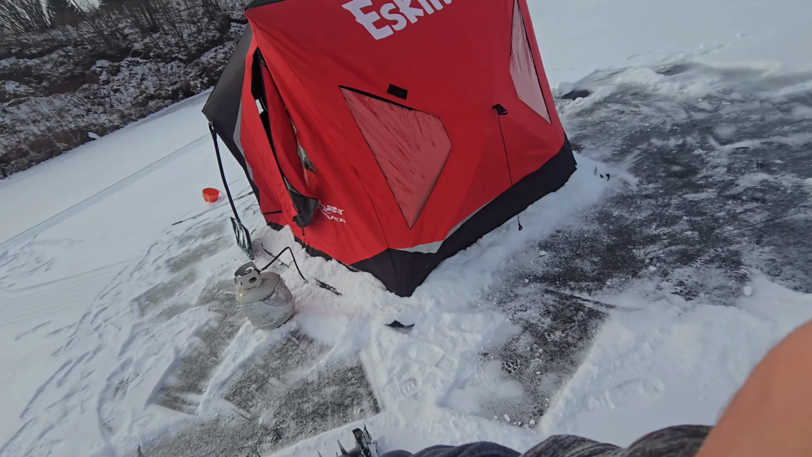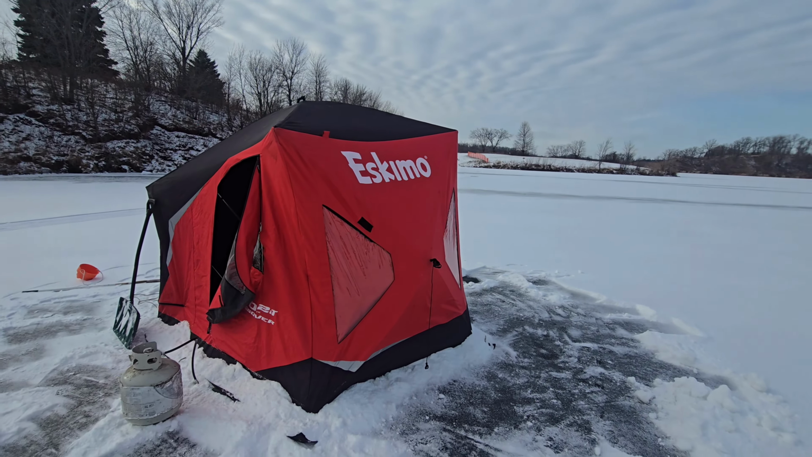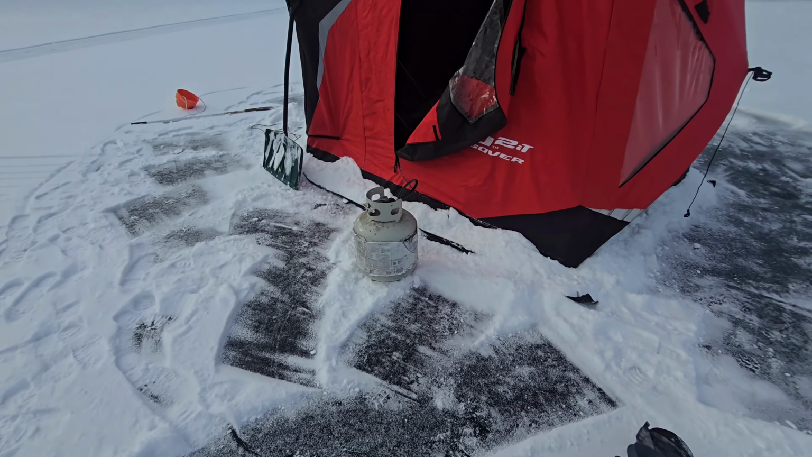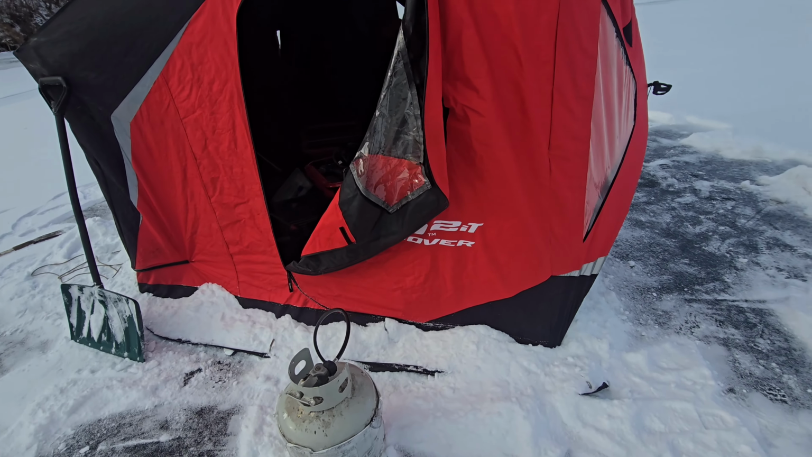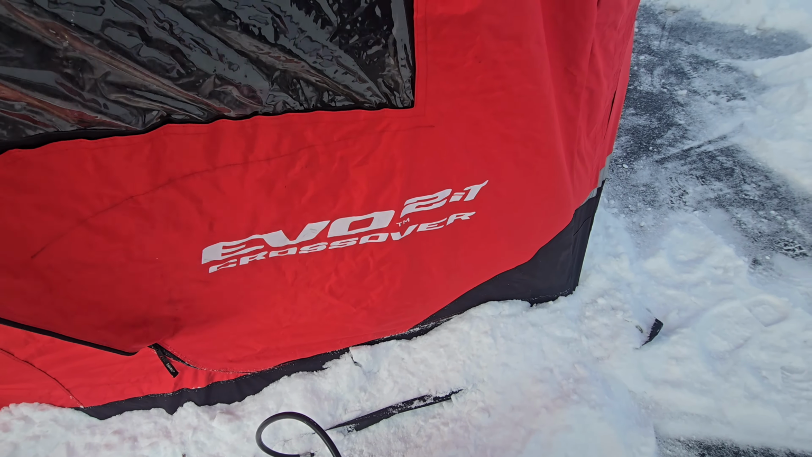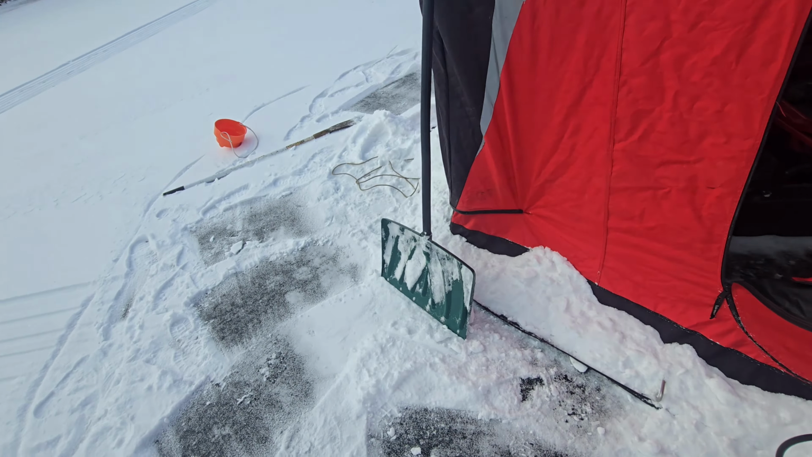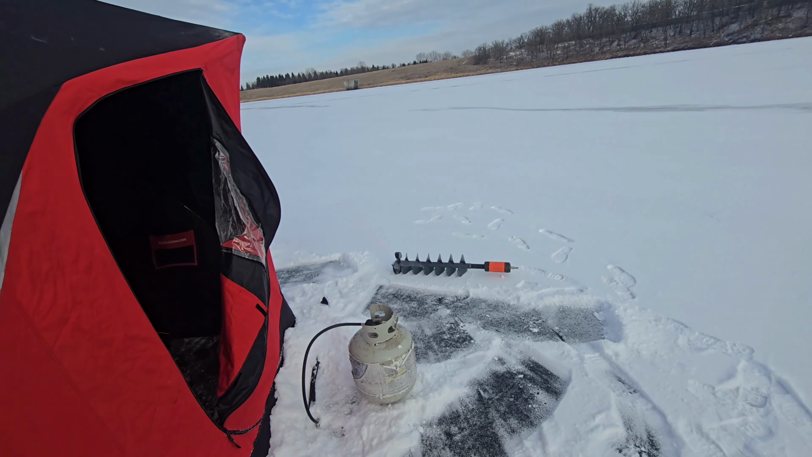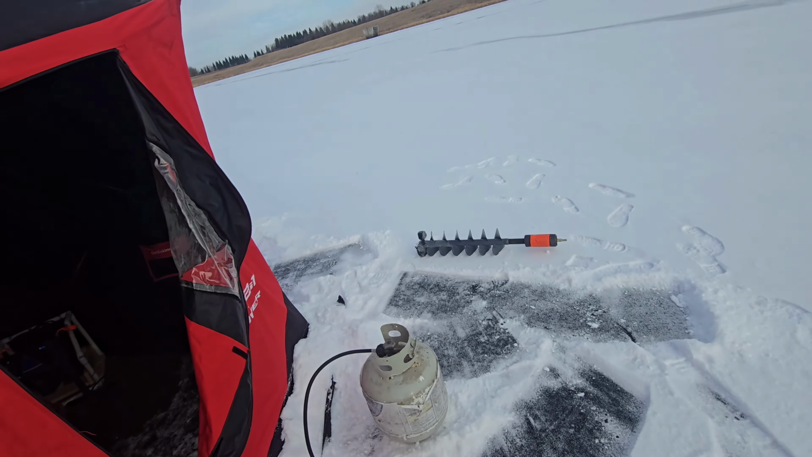We're out here. I got a new to me setup for the most part. The cage roll's not mine, but I'm borrowing that from a buddy. But we got the old Evo 2 Ti. Now, of course I got this used. The same buddy that you guys see on this channel all the time, and the same buddy who's letting me use the cage roll right now.